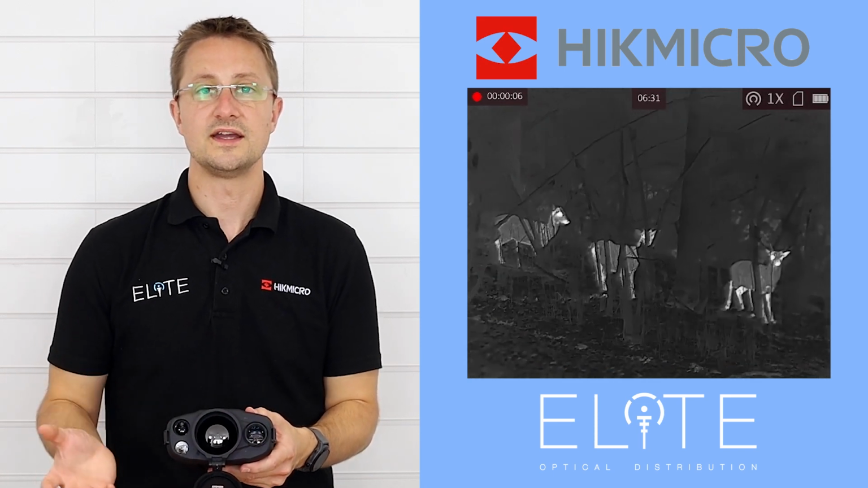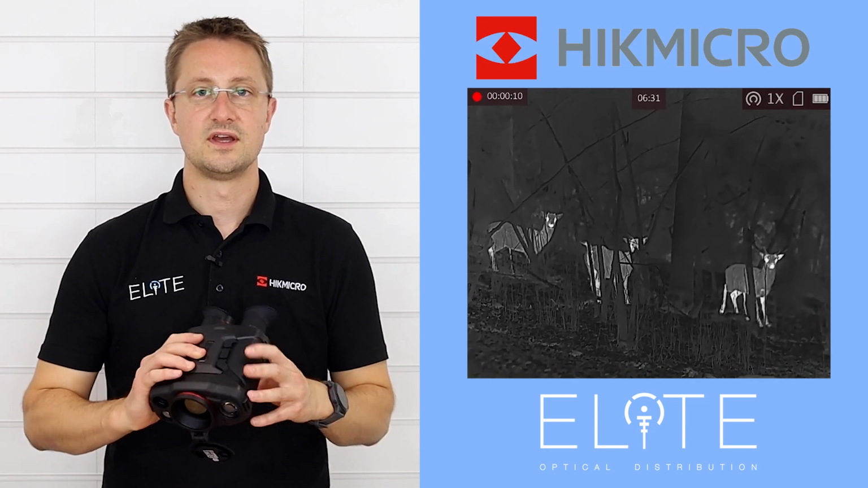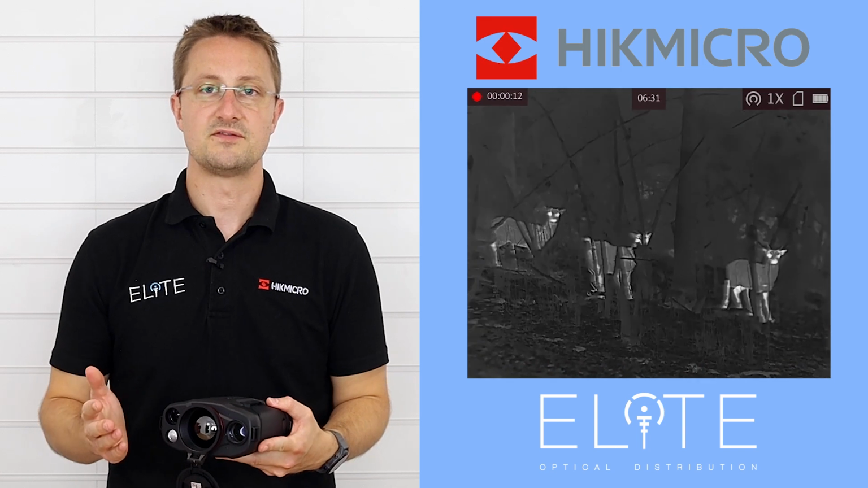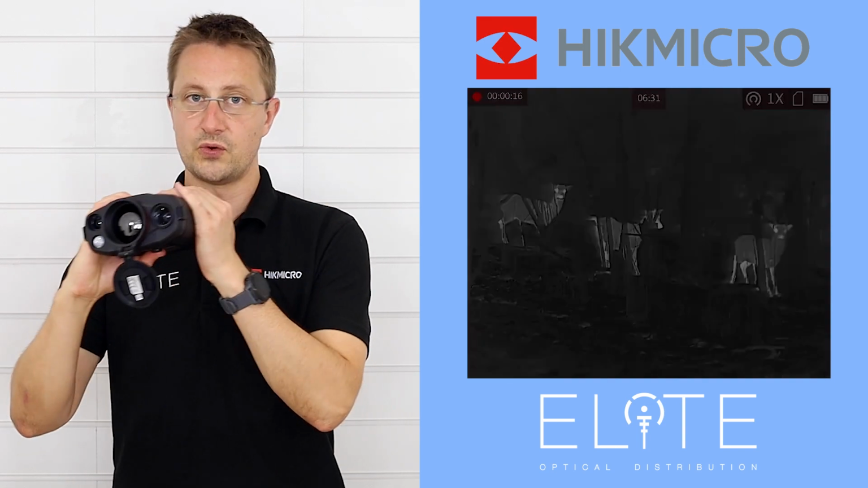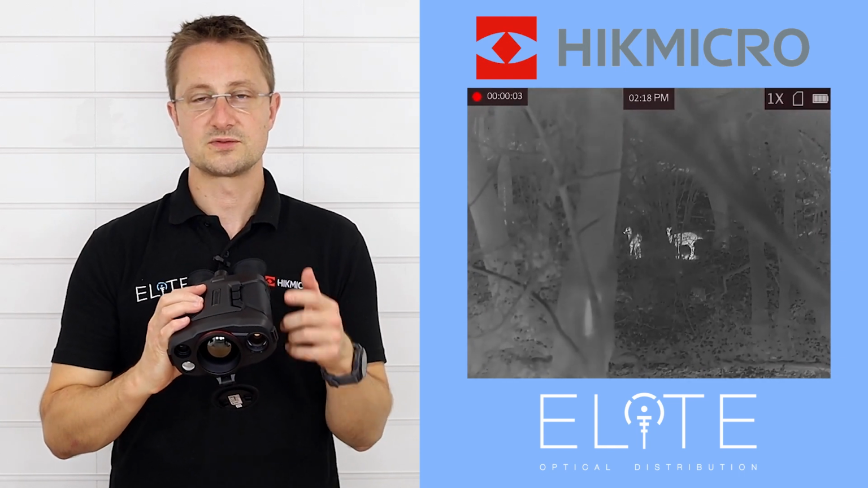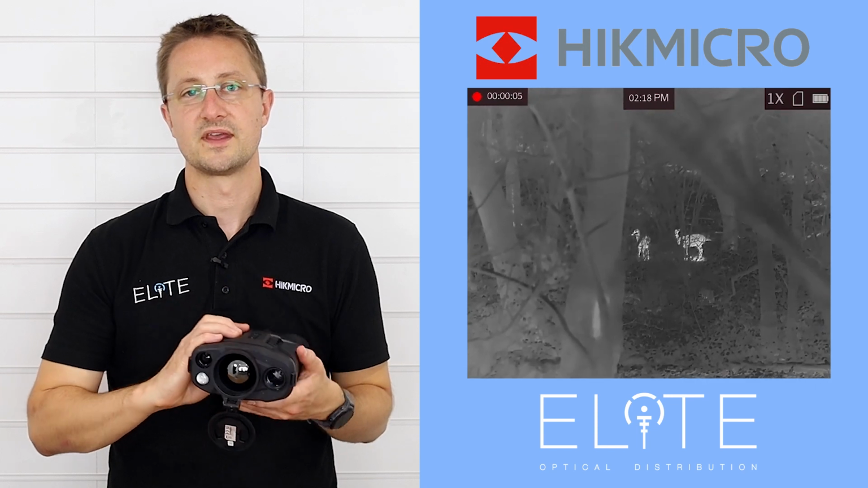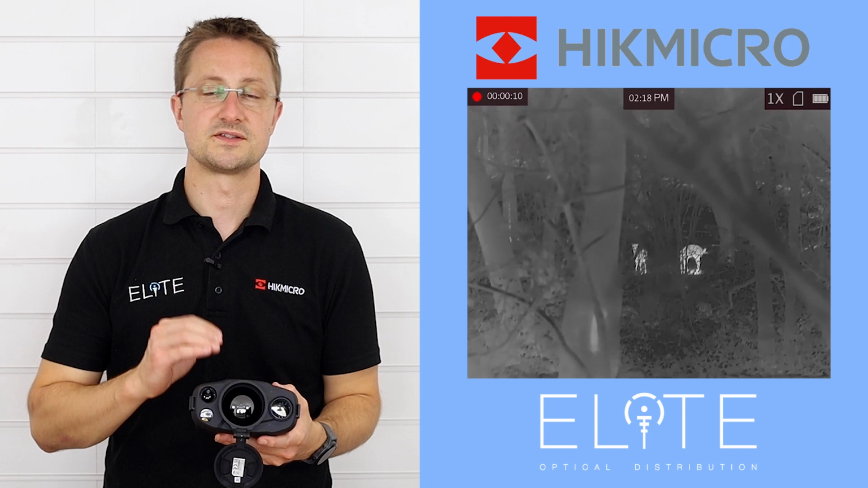You can also hide the modes that you don't want to use. So in my own personal pair, I've got the white hot thermal channel, that's my favourite, and I've got the pure optical channel. So I can scan, quickly switch to the optical channel to check what that is, then quickly with one button press switch back into the pure thermal mode. Other people might have a different preference, but it's really easy to set up in the advanced features in the menu.